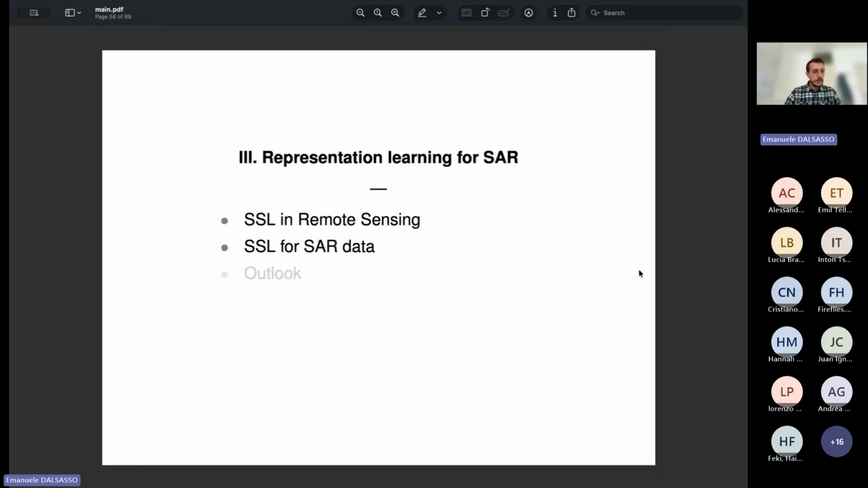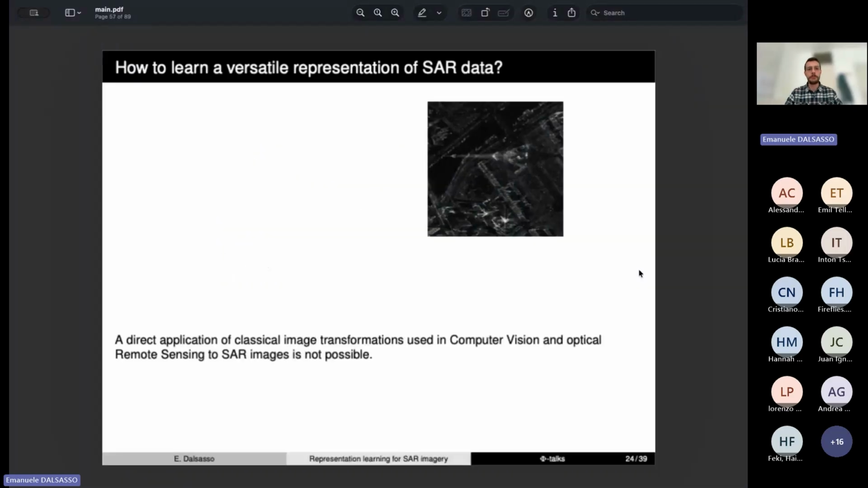So let's see how we can set up a self-supervised learning strategy for SAR data. What I will present now is not a foundation model. It's an attempt that we did in 2022 to learn a representation of SAR data in an unsupervised way by taking into account the specificities of the SAR signal.